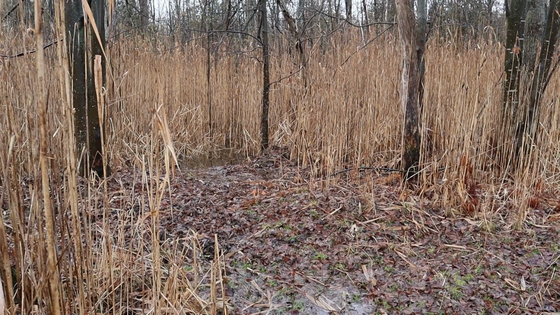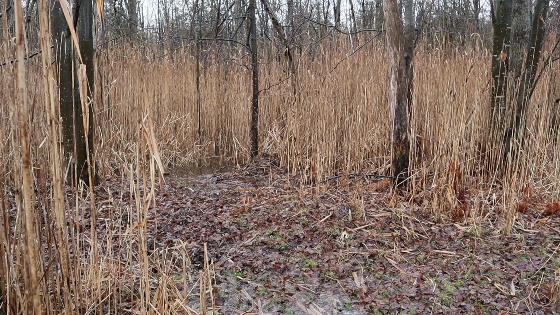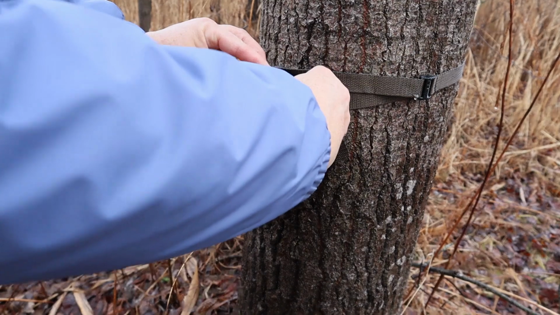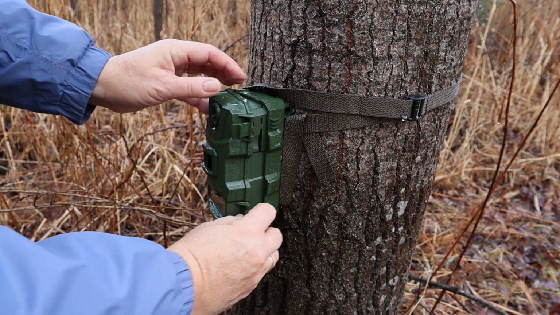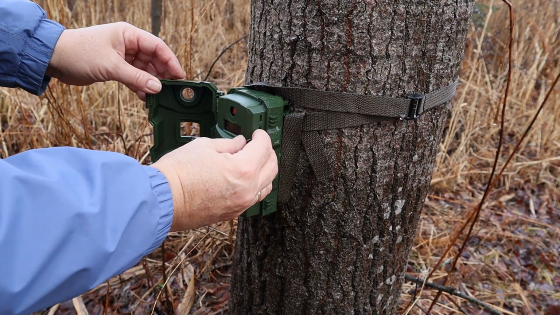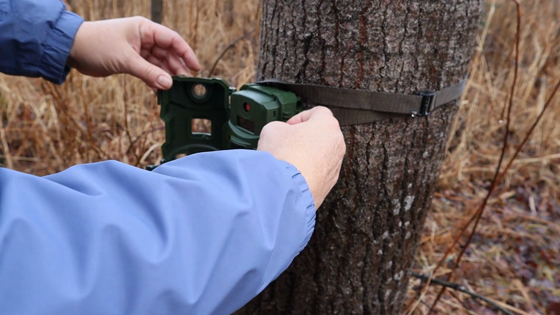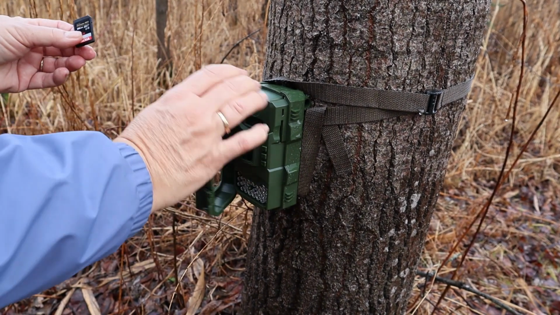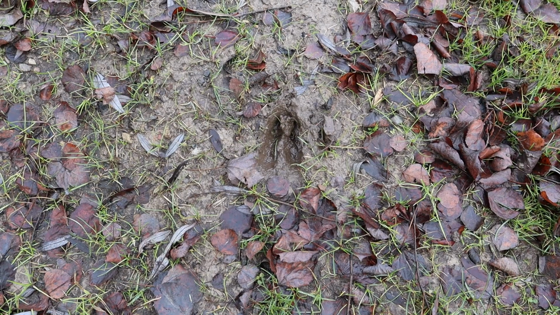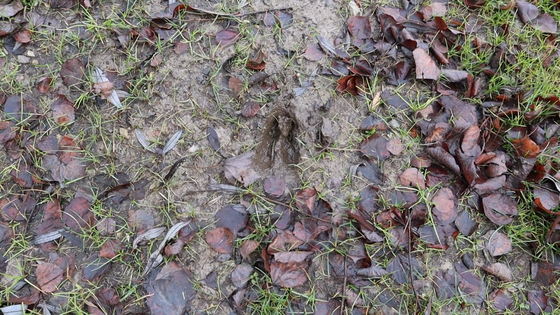So I'm going to switch out the card reader and we're going to see who's been visiting. Well, we don't have any snow, but you can see their tracks in the mud.